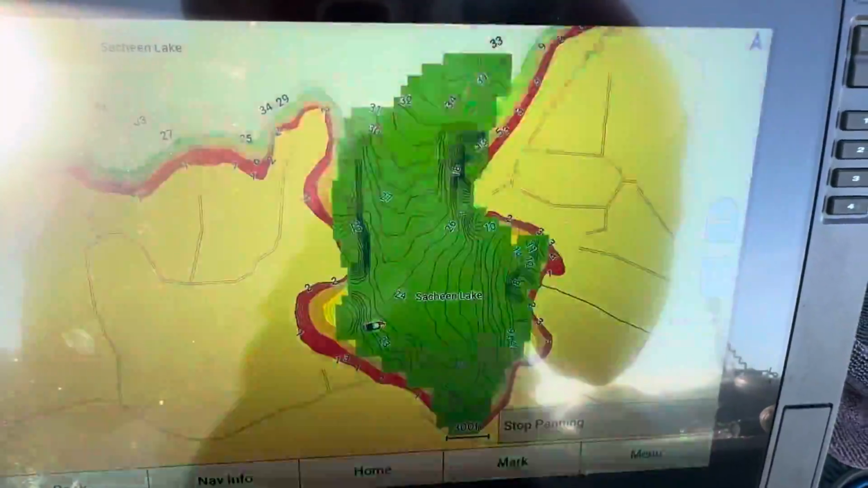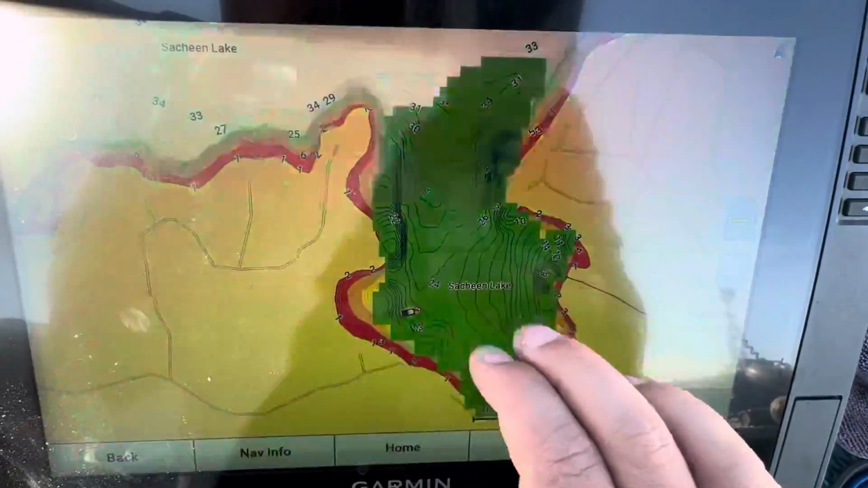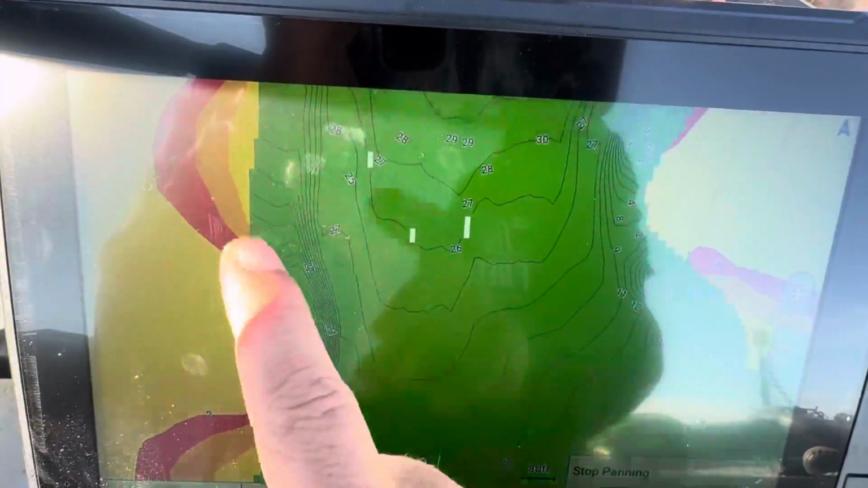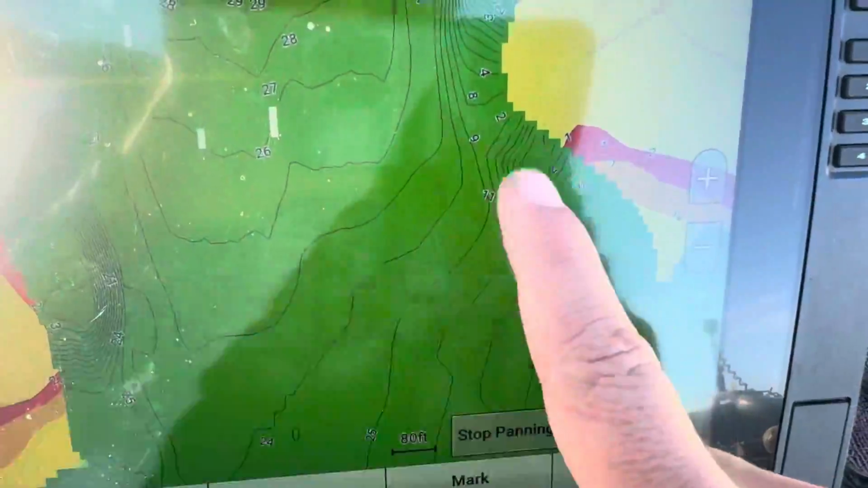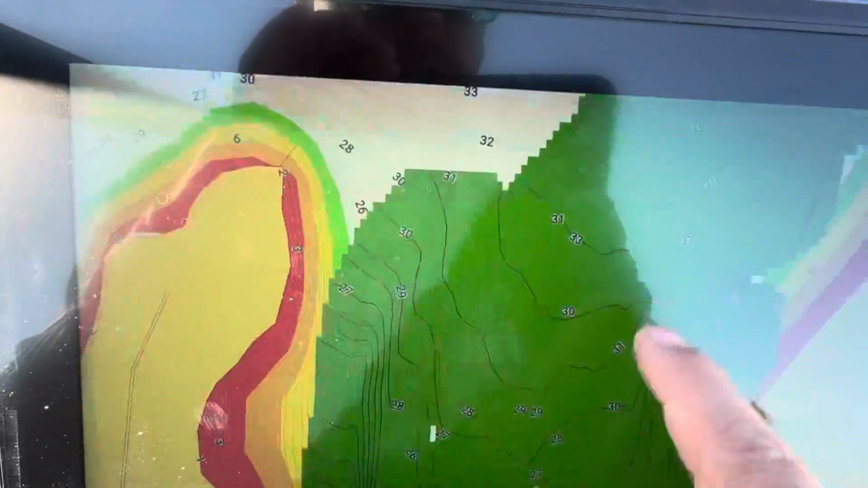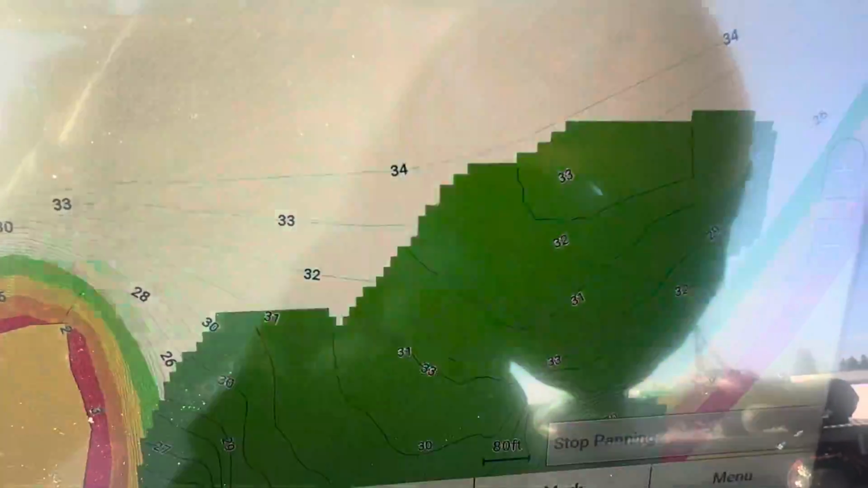Okay, so I just went through and recorded everything. The dark green is everything that I just recorded. If I zoom in, you can see there's a lot more detail on these structure lines. There's a nice little point right there. I can really get on the spot and have a lot more accurate reading than what the original contour lines are, which, I mean, they're kind of close, but it doesn't give me